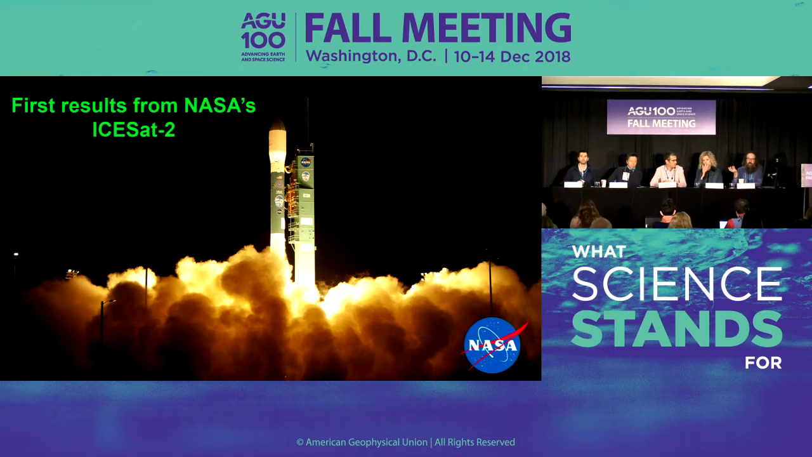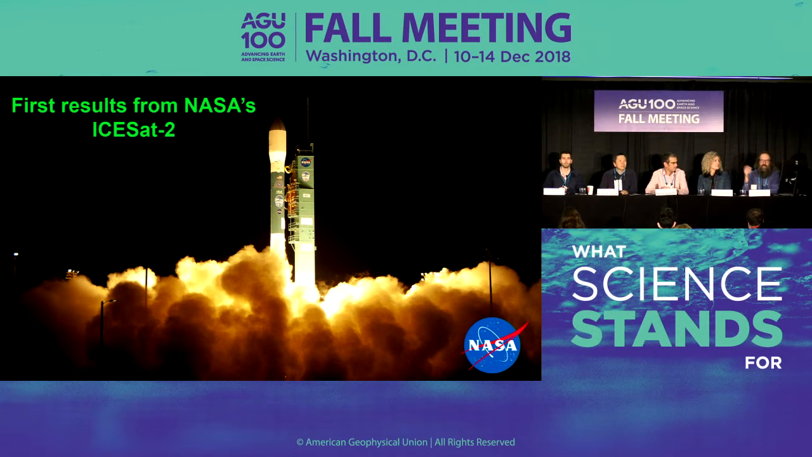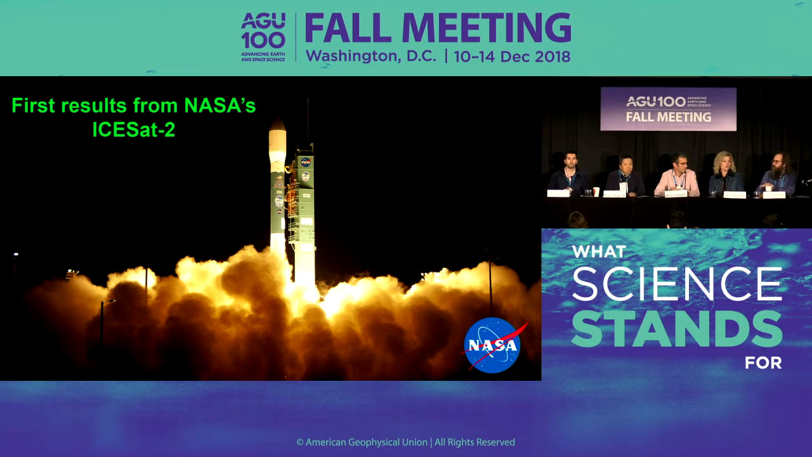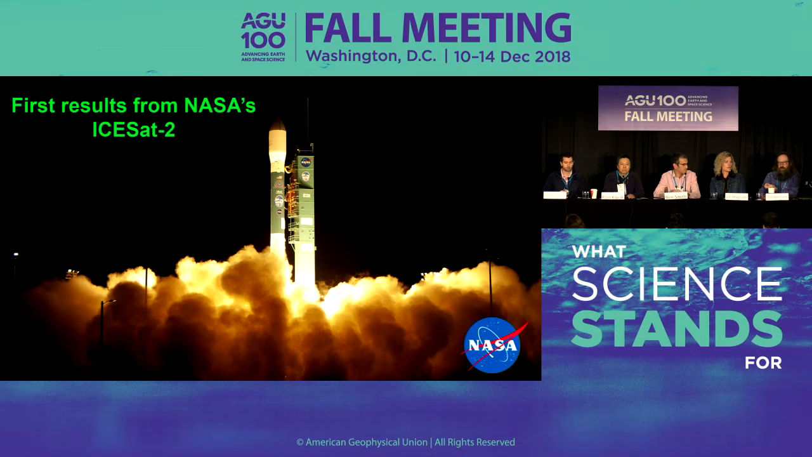When you combine that with the knowledge of the position of the satellite from GPS and the pointing direction of the beams, what you can do is derive the elevation of everything that IceSat-2 flies over. So the height of the ocean, the height of ice sheets, the height of sea ice, the height of forests, all around the world. Now what makes IceSat-2 really cool is that it sends out really weak pulses of laser light, and it detects individual photons as they come back. So it's using single photons to make these elevation measurements.